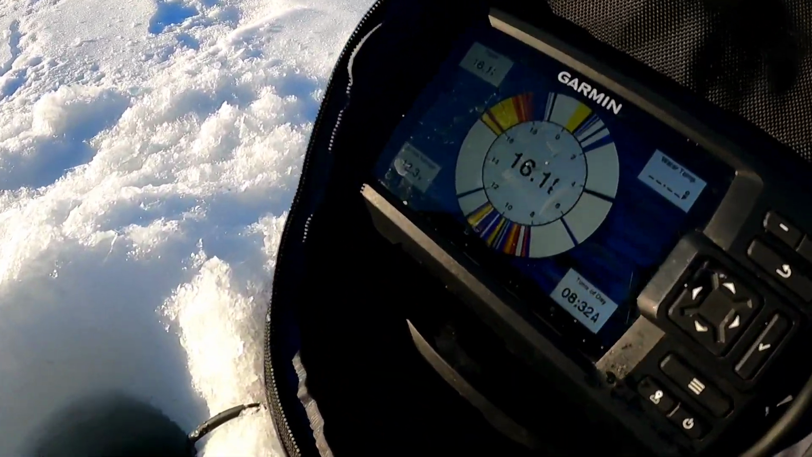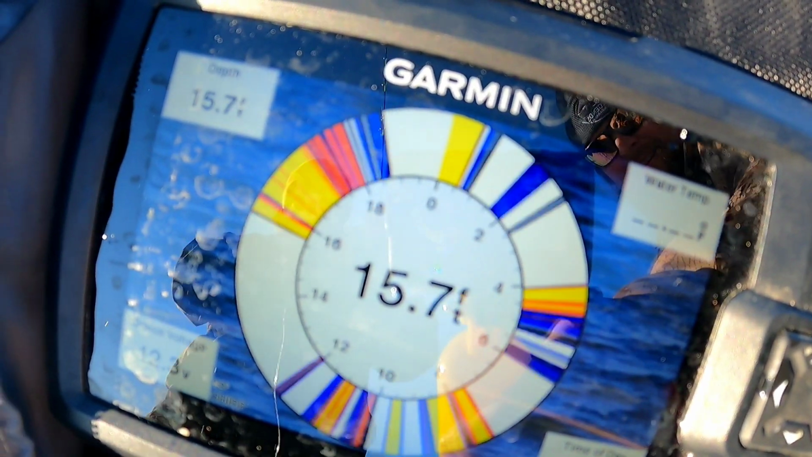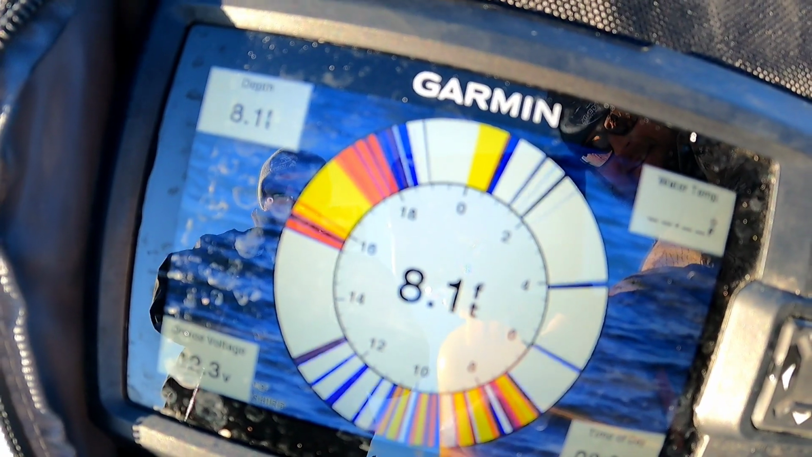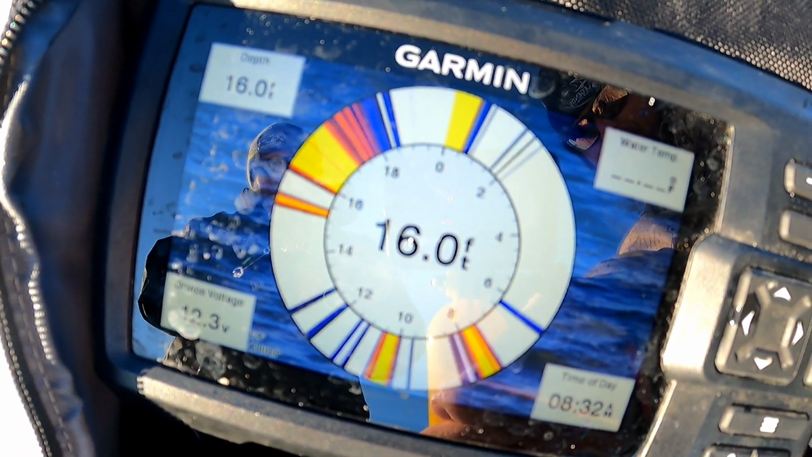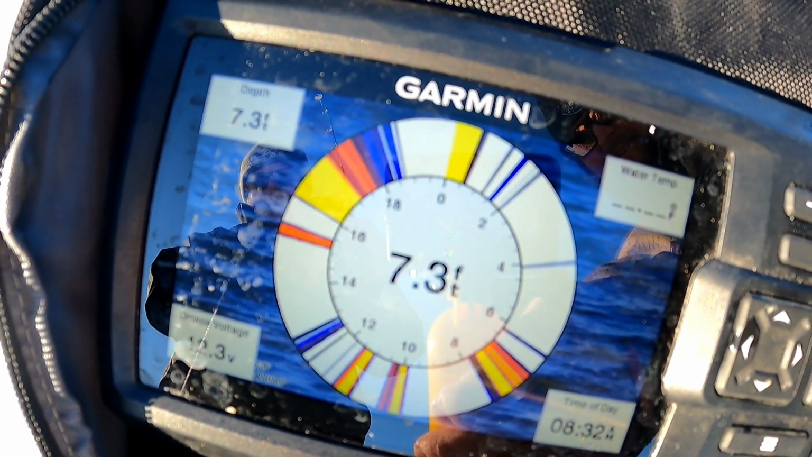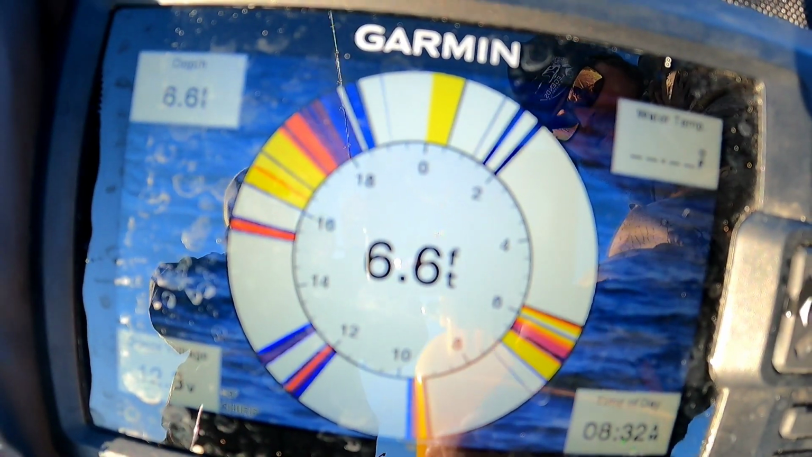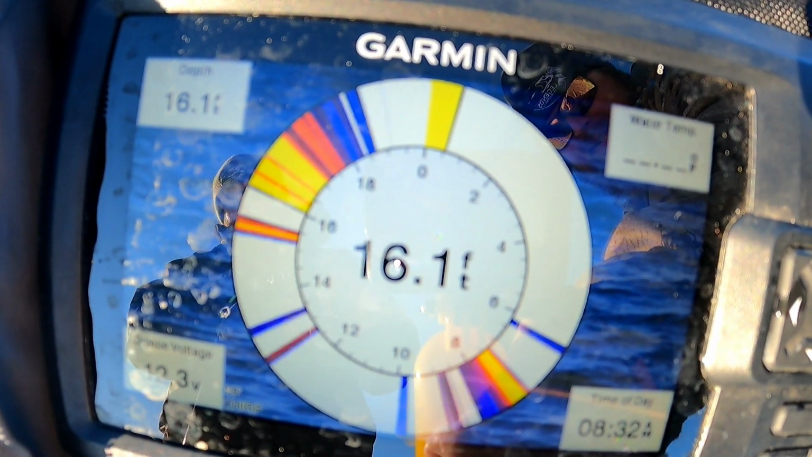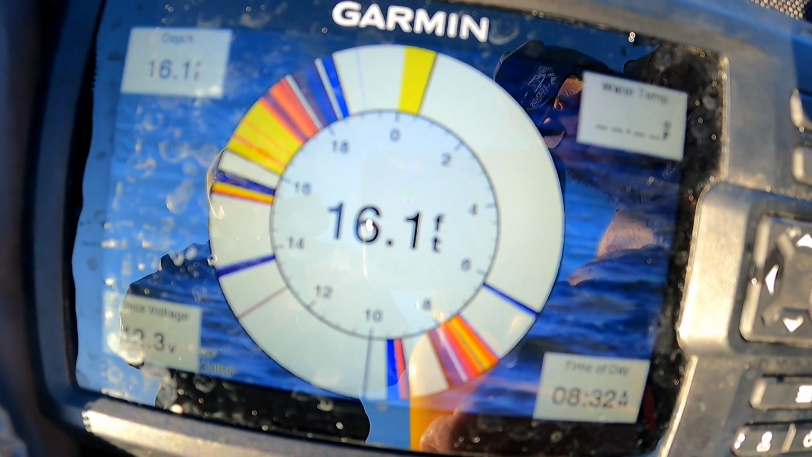All right, so you see I'm going right down to where the fish are, but I'm staying above them because the aggressive ones are going to come up and chase it. You don't want to have that bad habit of going down to where the fish are. You want to make those fish come up to you. See how he's following it there? Just kind of lift it up, get him to follow it more. He didn't like that though. Come back, buddy, come on.